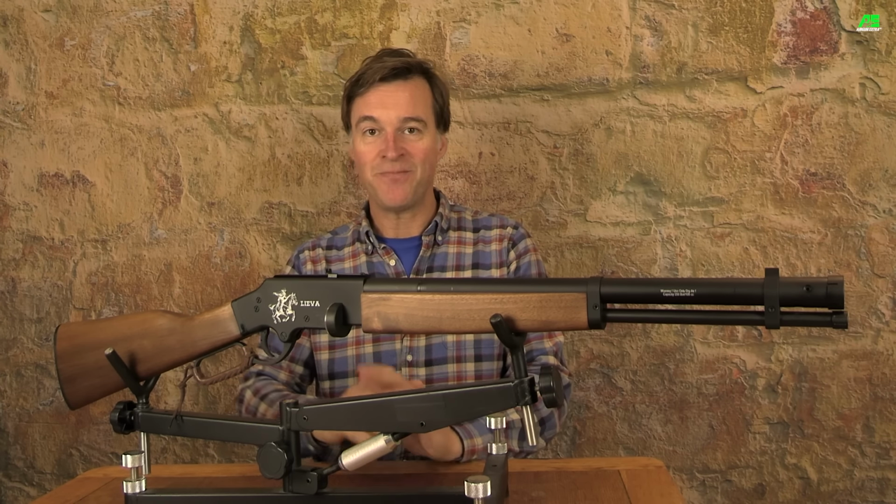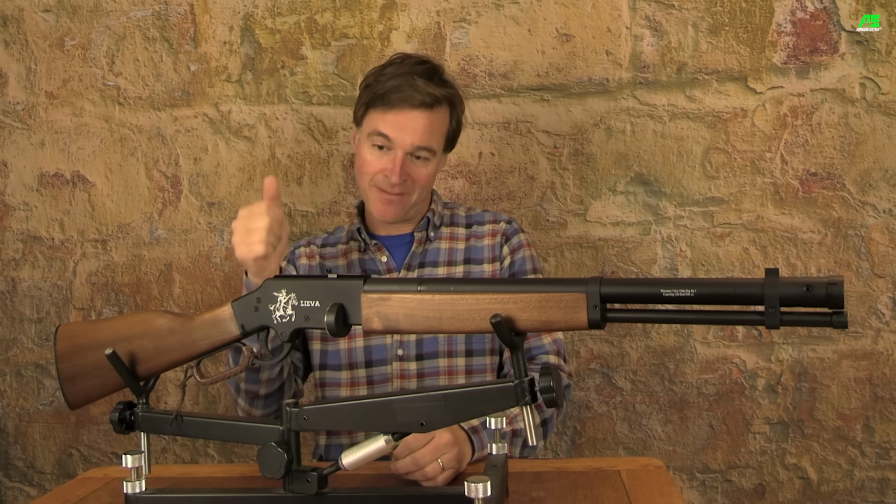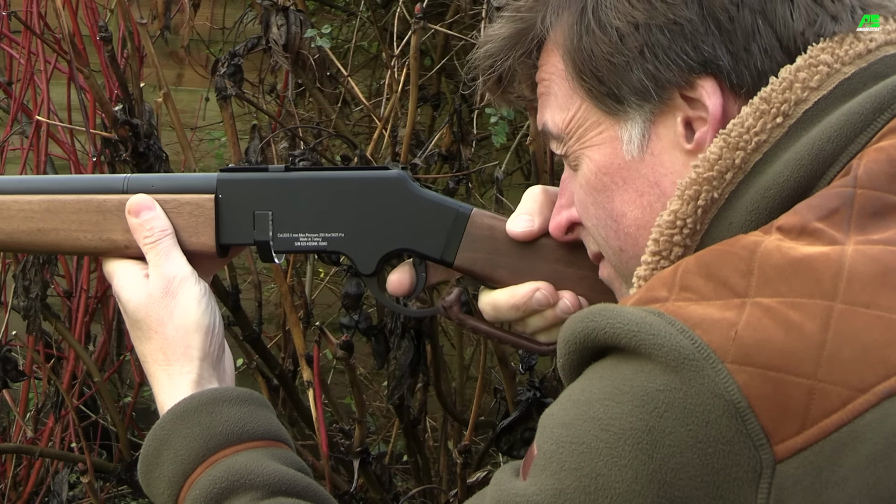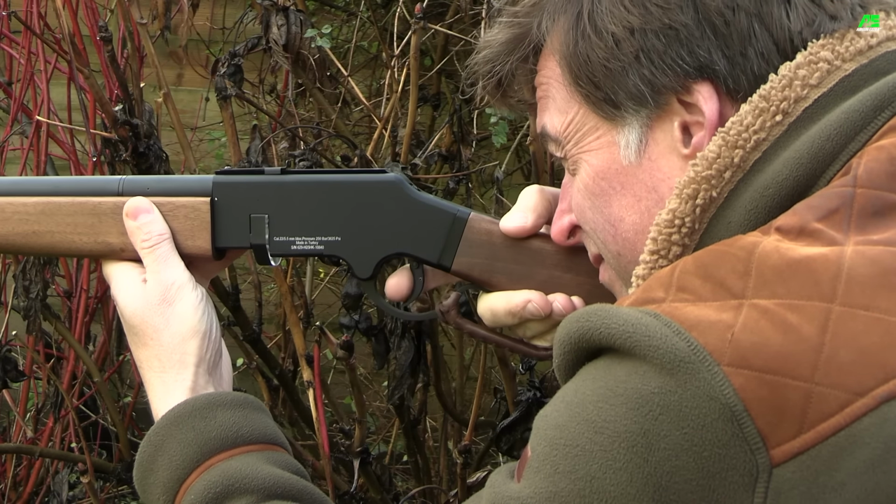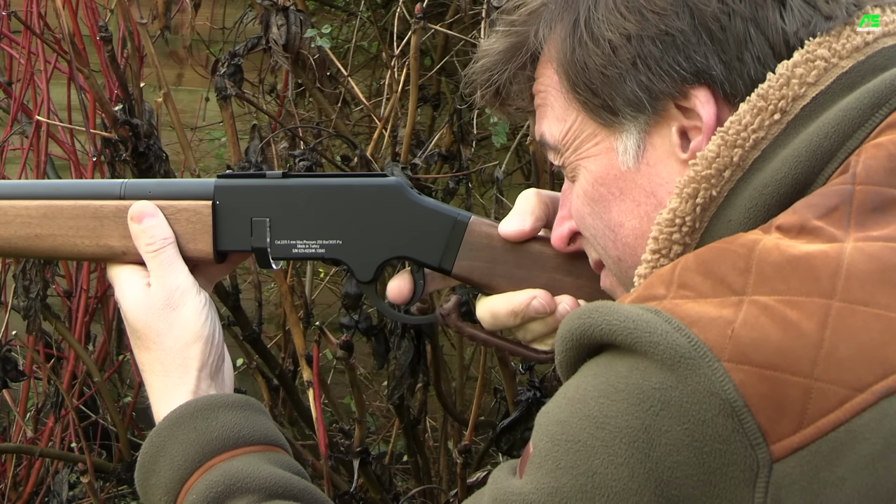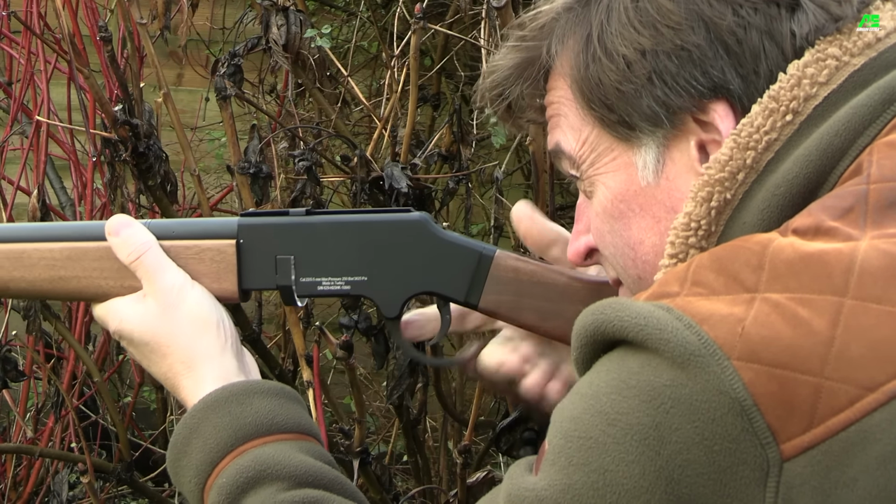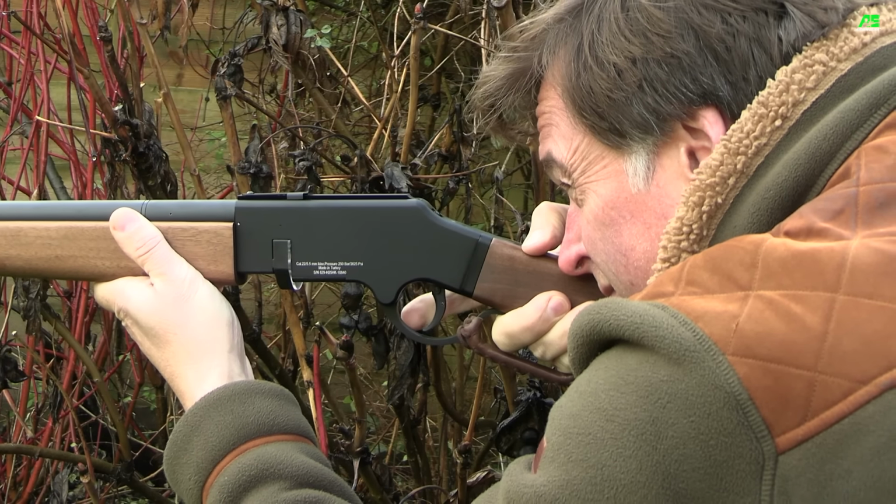Now in operation, it works brilliant. Swing it down and forwards and then back up into position where it's fastened by a magnet and you're cocked, loaded and ready for the next shot. It's quick, great fun for plinking and has worked without any problems during my testing.